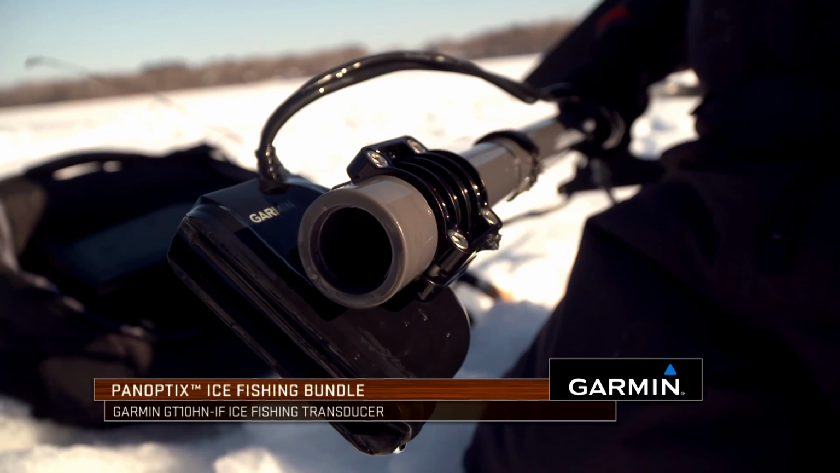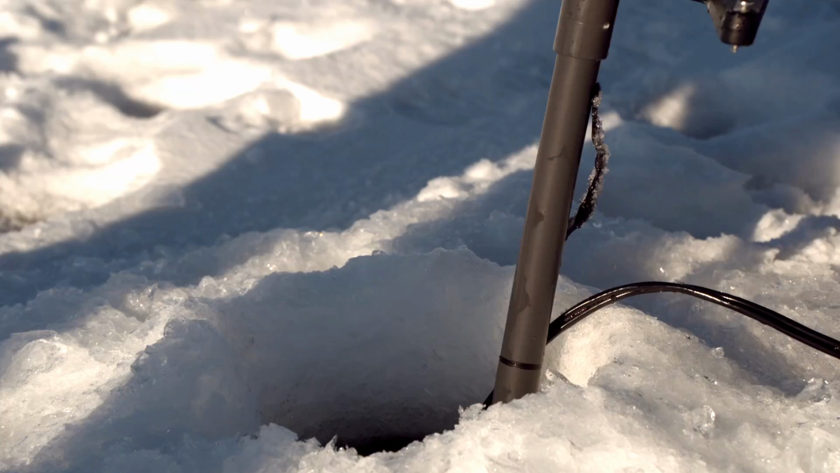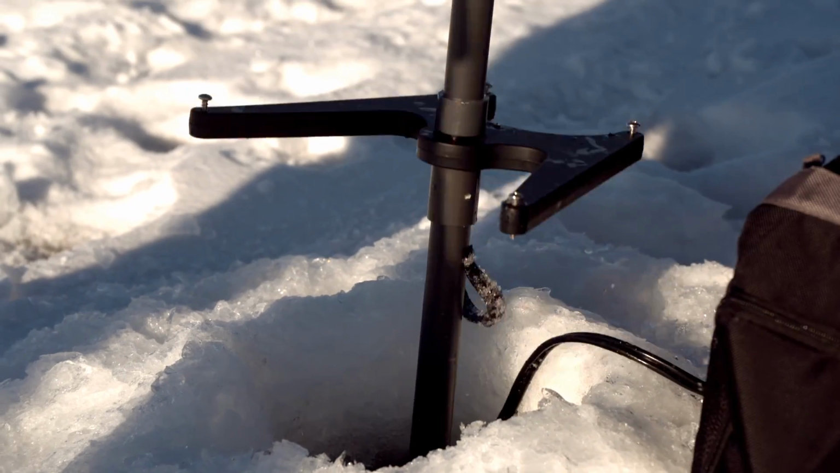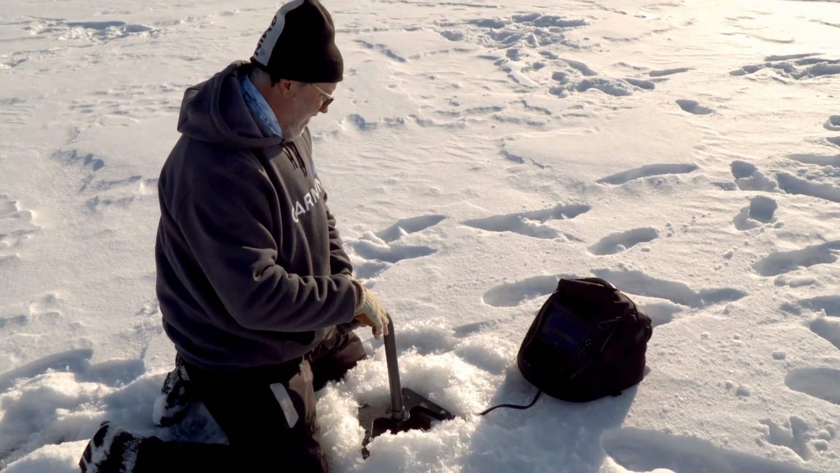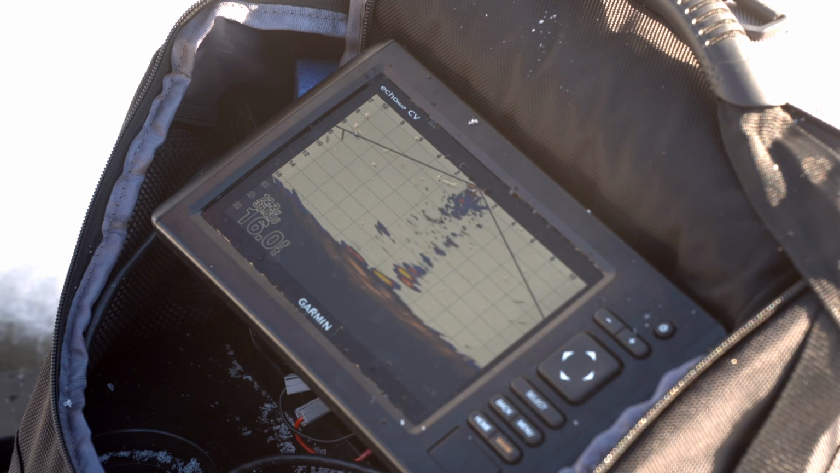And then of course we've paired it with a brand new GT10 ice fishing transducer this year. It's a 500 watt ice fishing transducer with great target separation, really been able to dial in on those crappies. But of course the part we love to talk about and is fun to use is the Panoptix. And now with the live view down mode, you've got a 100-degree cone angle.